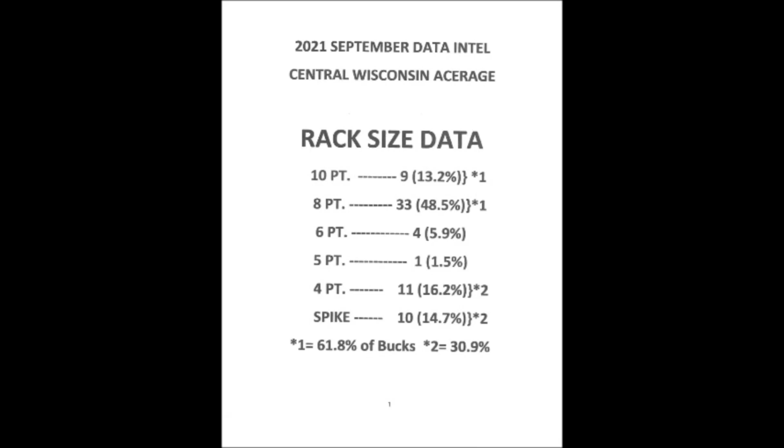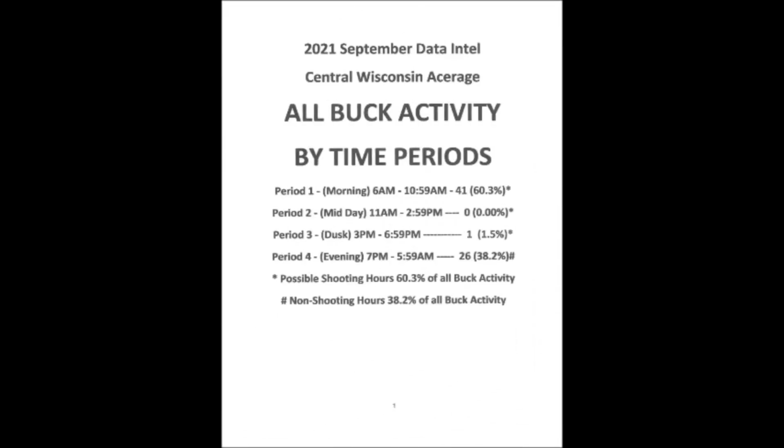Another interesting intel data point was that the smaller 4-point and spike bucks accounted for 30.9% of the photos taken. Looks like a nice class coming up in a couple of years. Next, all buck activity by time periods. By far, the largest concentration of buck photo activity was period 1, which is the morning, from 6 a.m. to 10:59 a.m. with 60.3%.